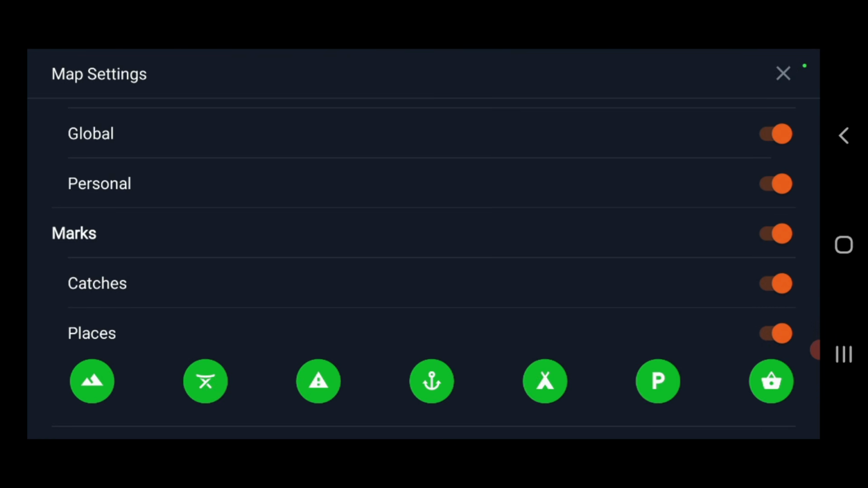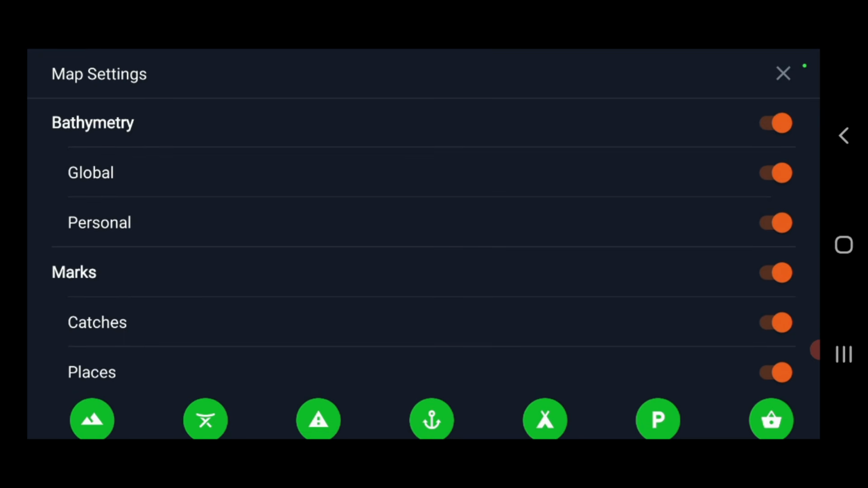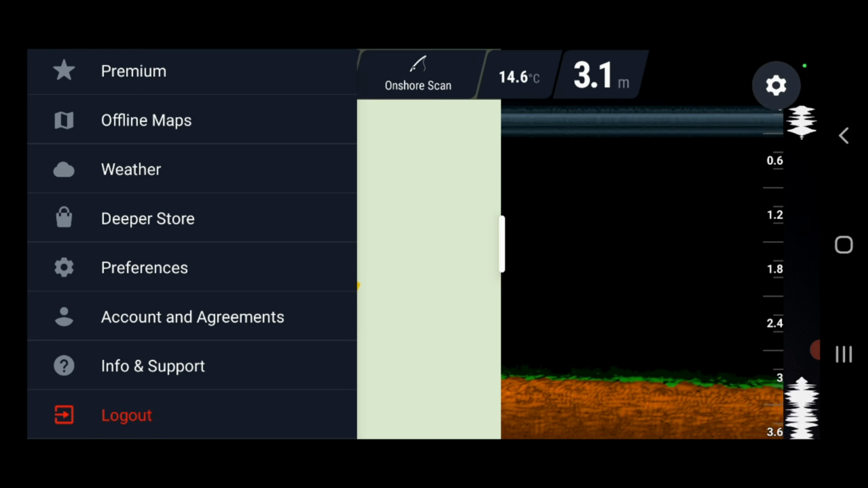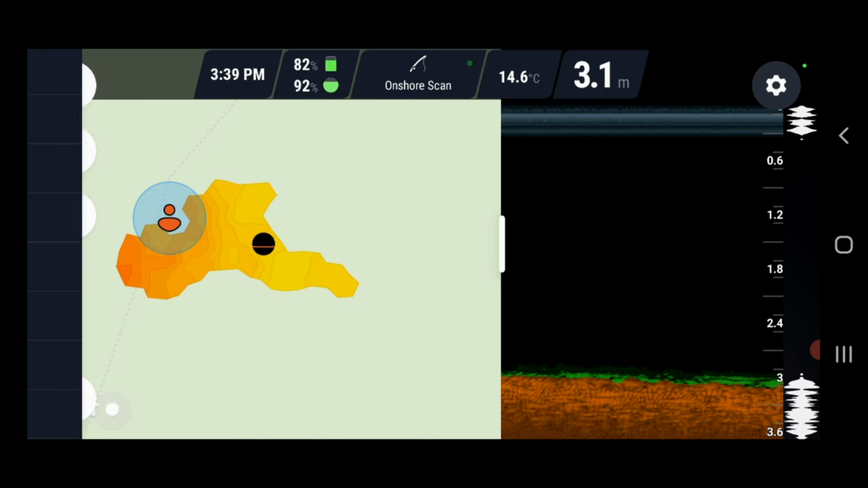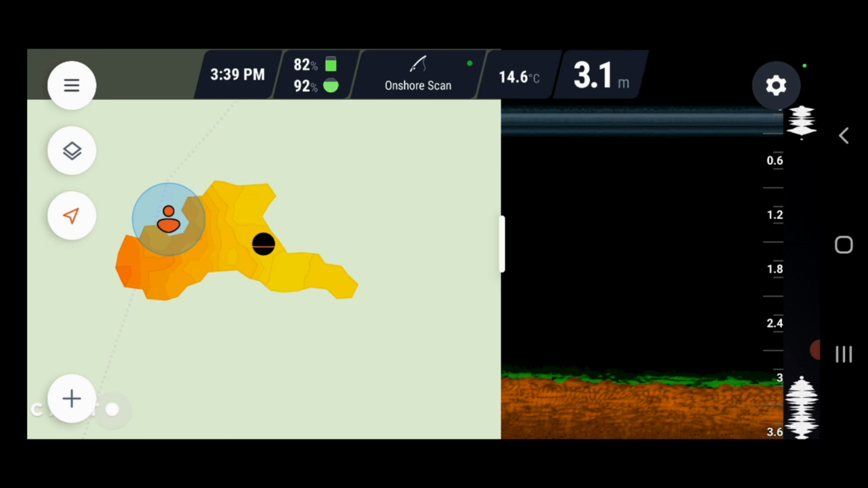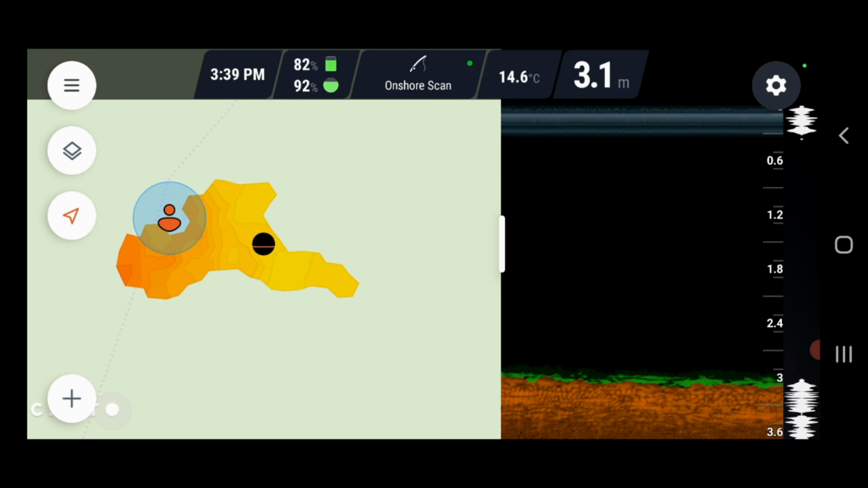Oops, I bumped one too many buttons. And you can mark your catches and all that sort of stuff in there. Then you've got support, account and agreements. You can log into your own account there. Your account accesses maps and whatnot. So now, with all that done, I've shown you all that. I'm going to stop talking so much and I'm going to go and create a bathymetric map of the dam here.